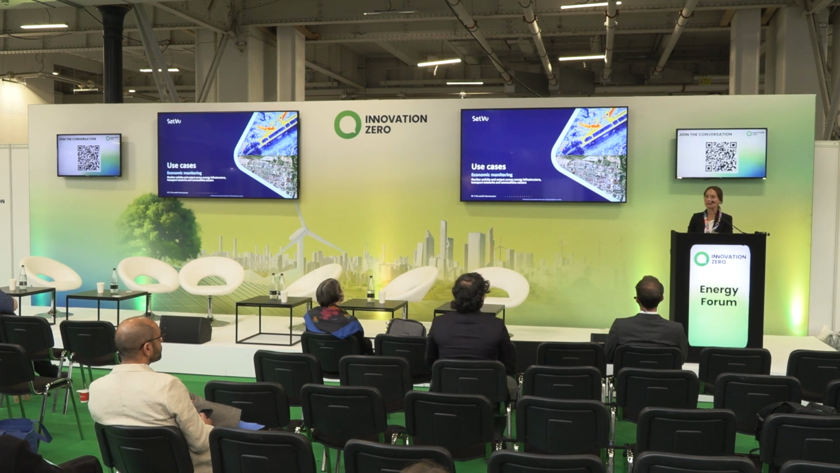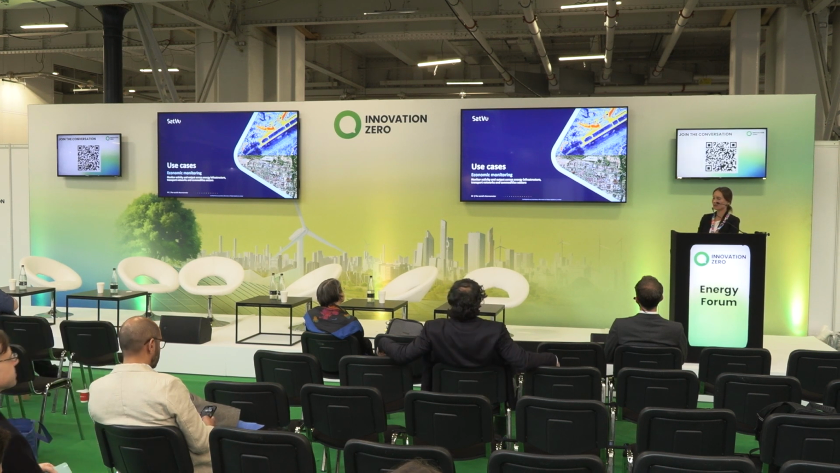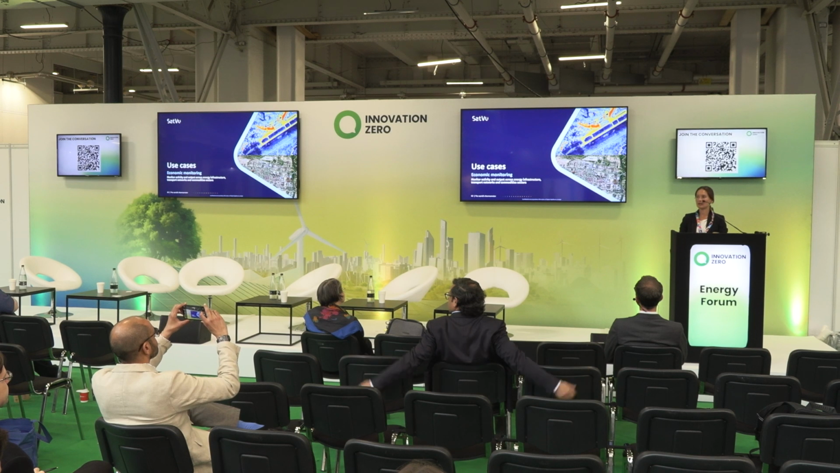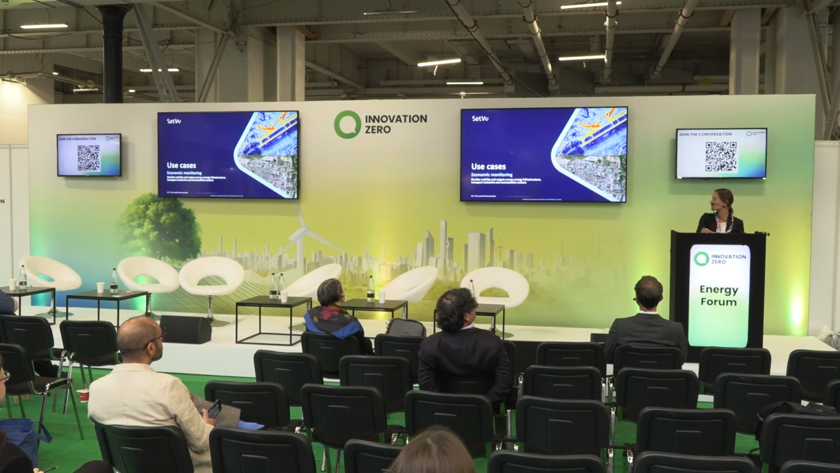I will now focus on the key use cases for thermal data that I've described. One of those is around economic monitoring. We identified that there is a niche and a need for the industry, or at least an interest in measuring activity at a plant or sub-plant level. This might enhance the level of understanding of production of certain commodities or petrochemicals.